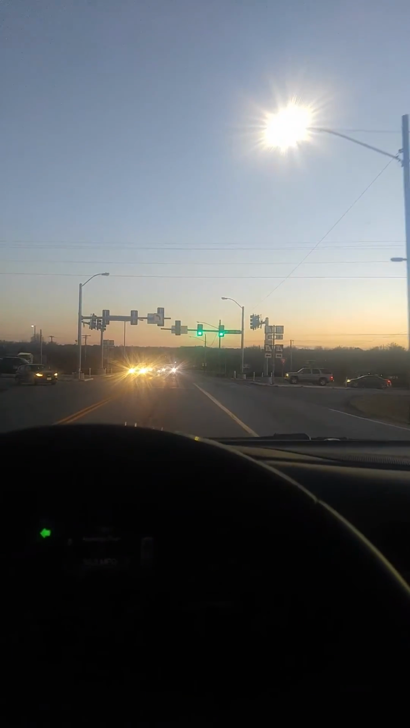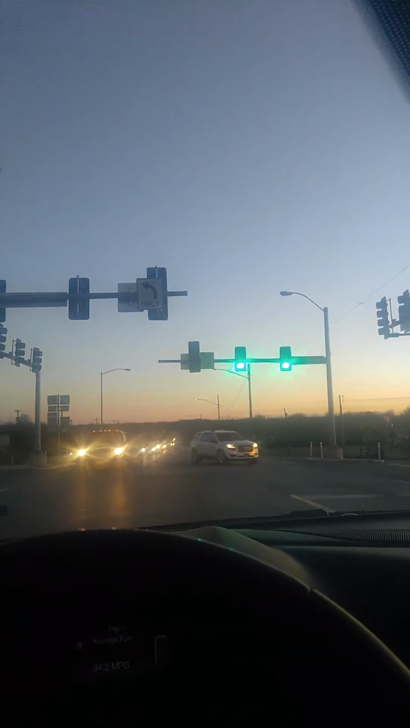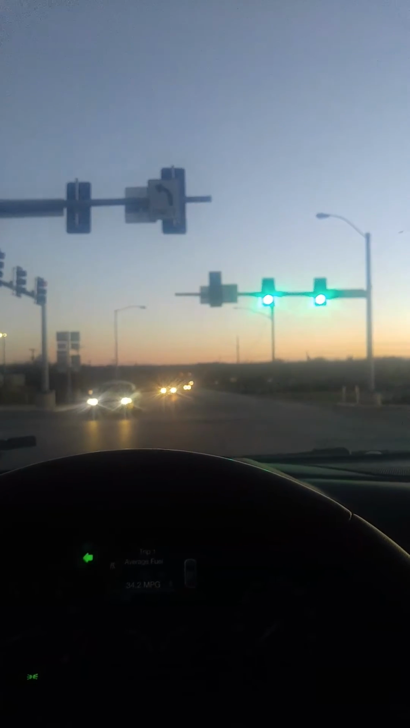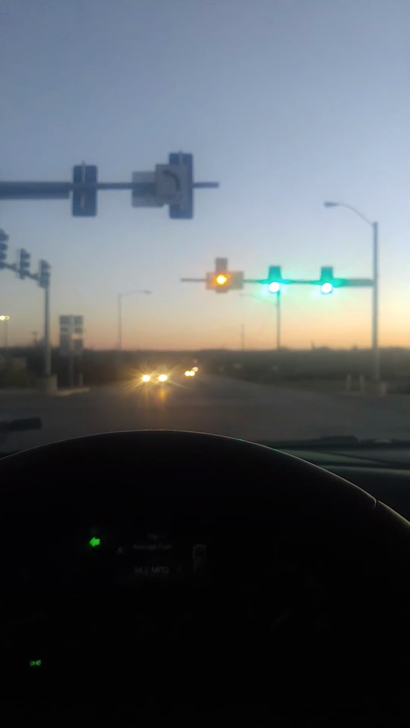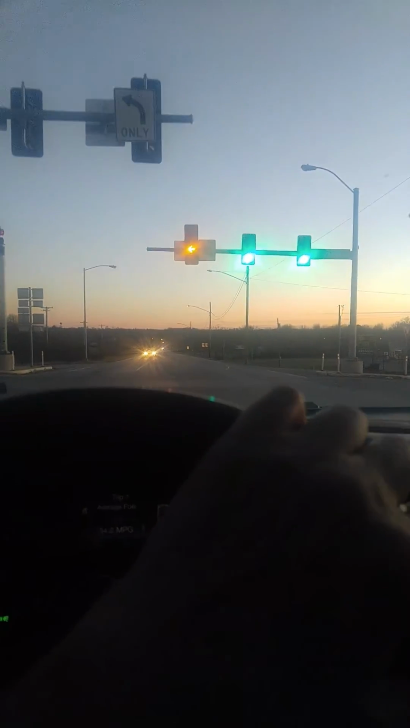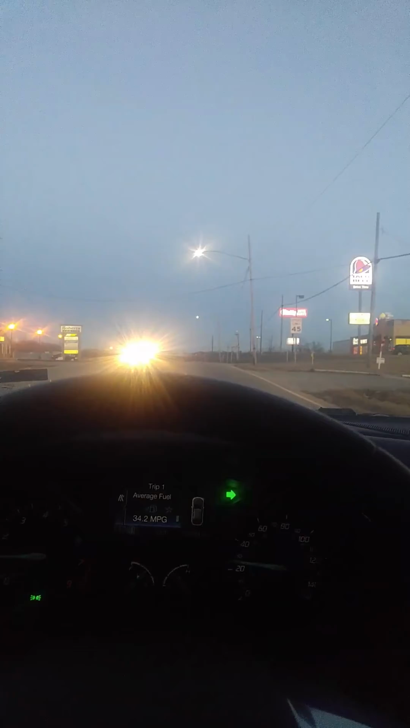My flashing yellow light right there means I can turn left right now, but proceed with caution, until there are no cars coming. I had to stop. And now I can go, because that car up in front of me, even though I don't know what he's doing, he has a signal on, but that doesn't mean that guy is going to turn. If you see a car with a turn signal, don't take it for a sure fact that they're doing what they say they're going to do. You always have to watch.